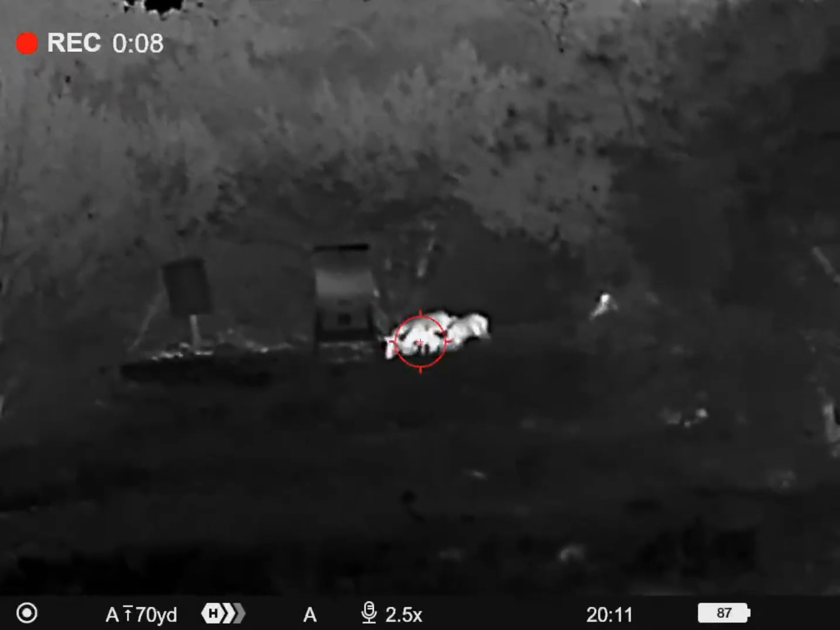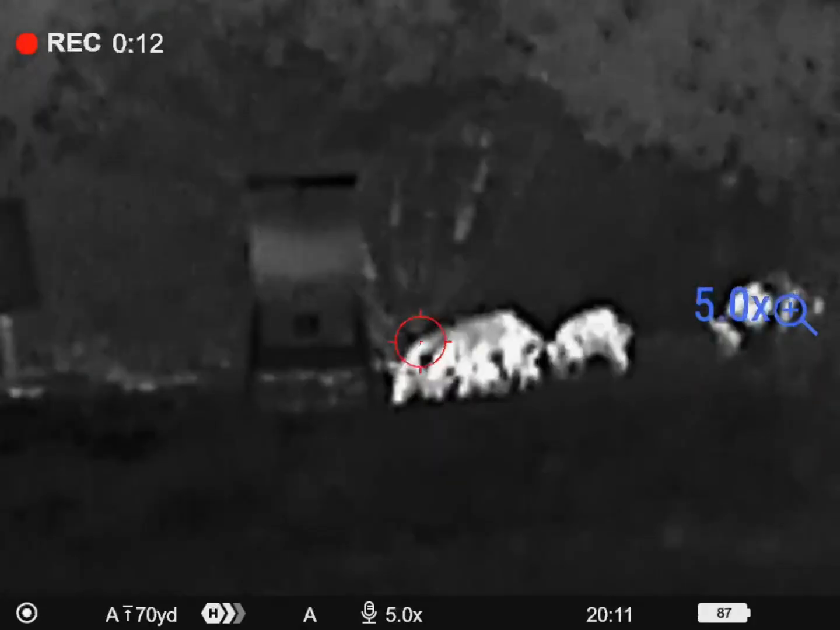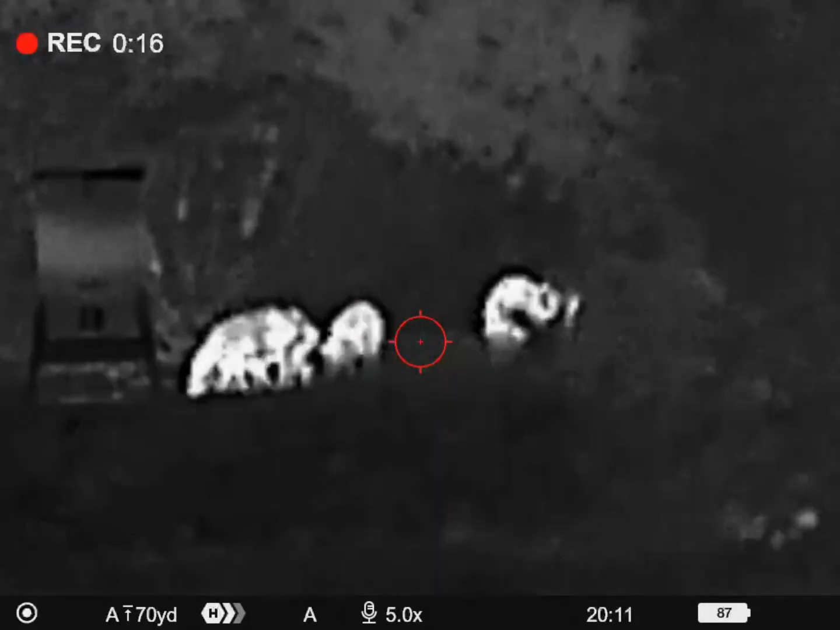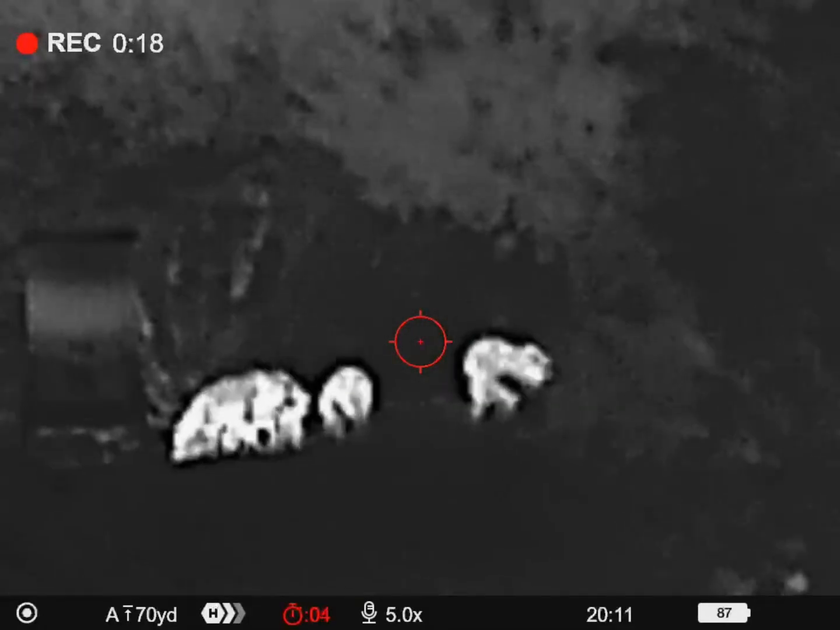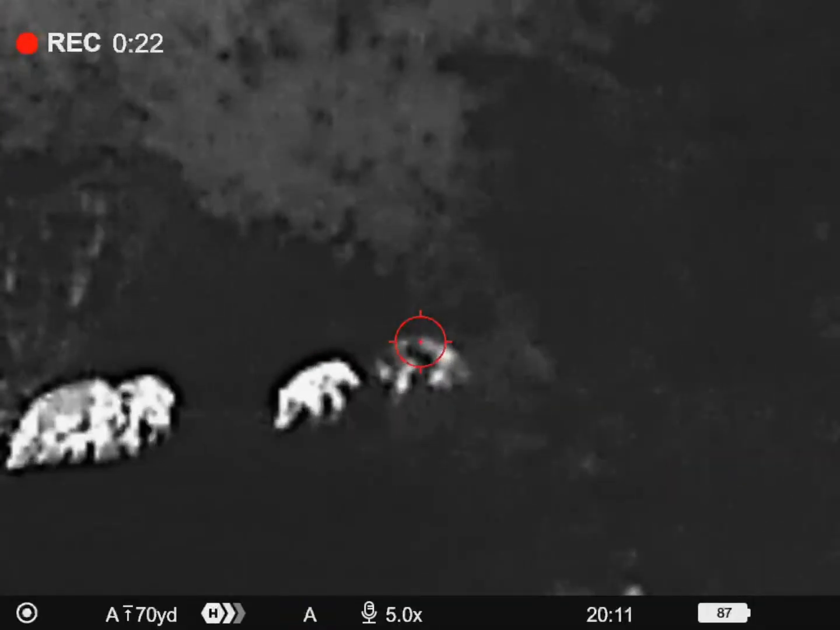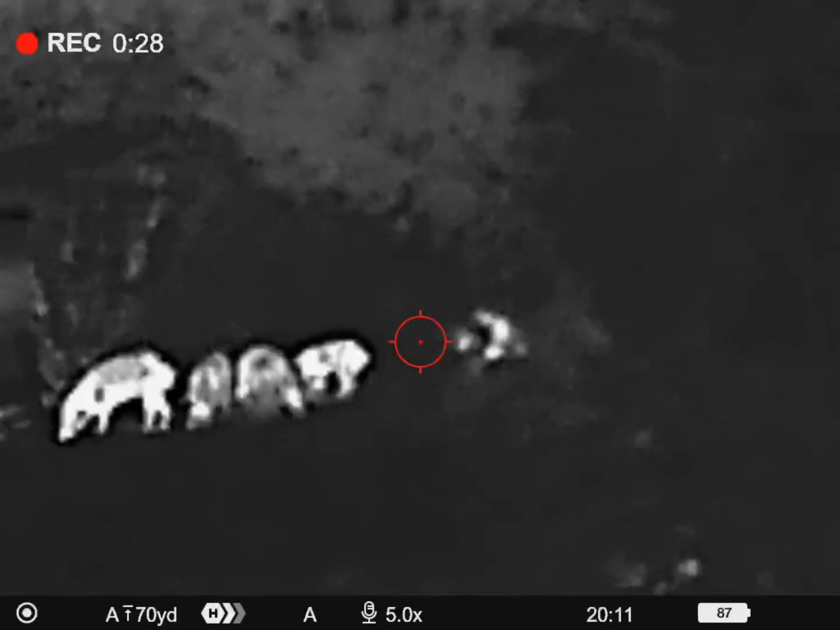It may look like a miss, but we've actually killed the hog. They get 50 to 100 yards out. It can take a couple hours at night to find them. This particular video, the bigger hog, as you can tell, exits to the right side of the screen. So we've delayed taking a shot for a little bit, hoping that he comes back in.